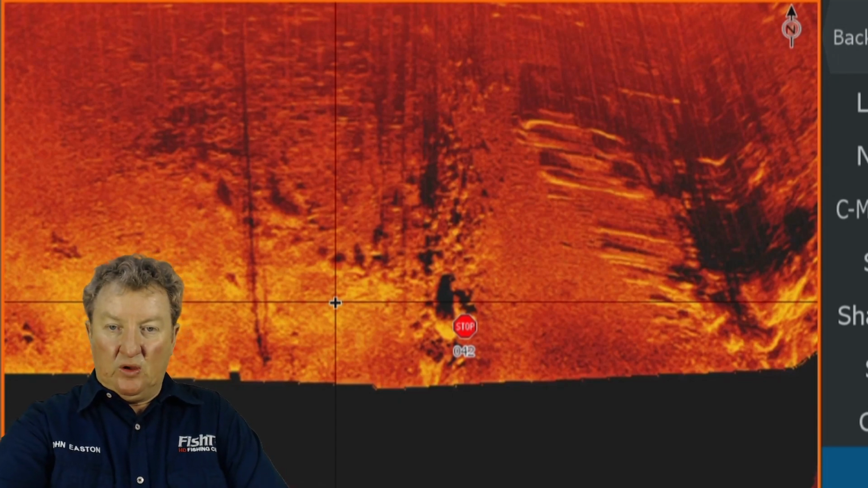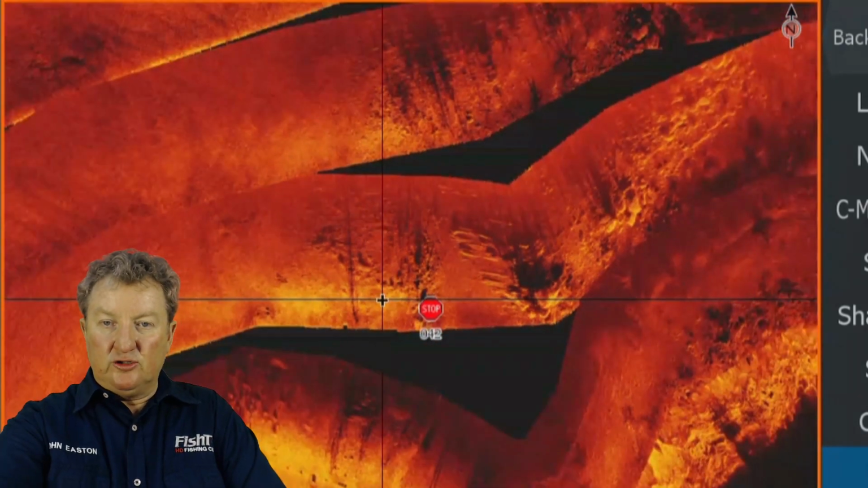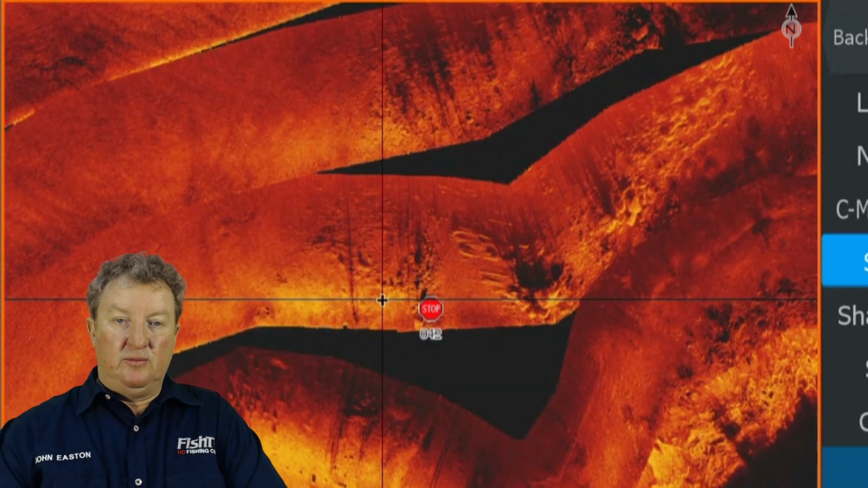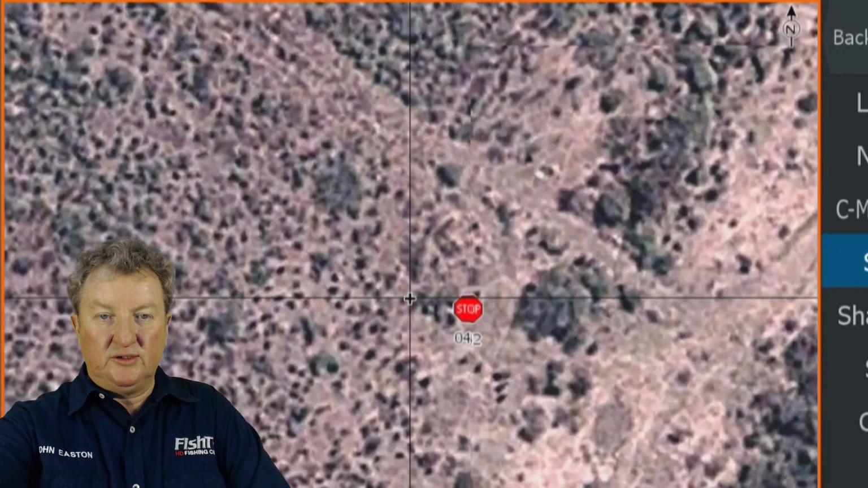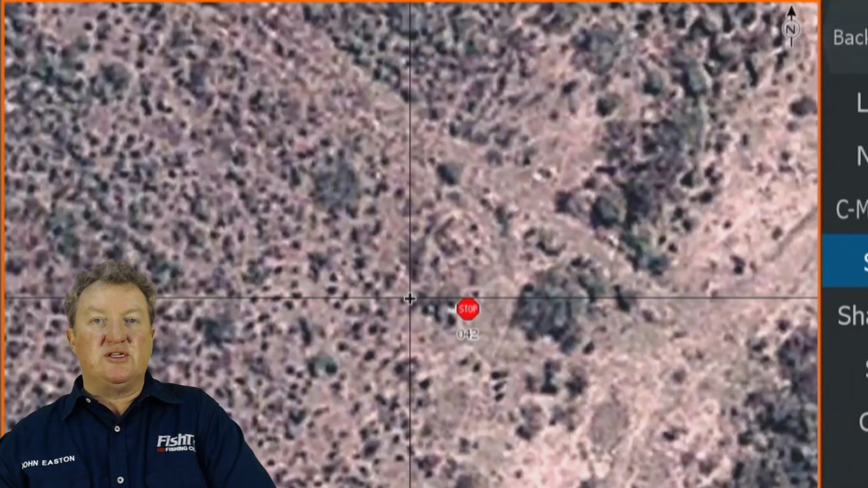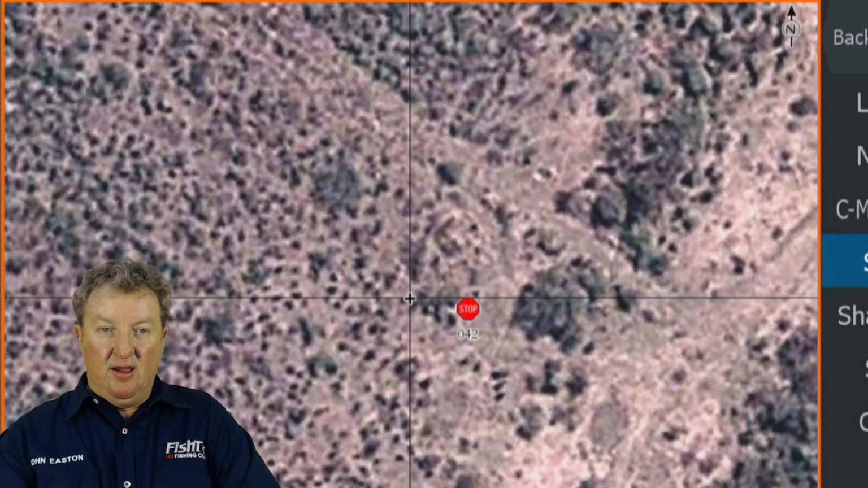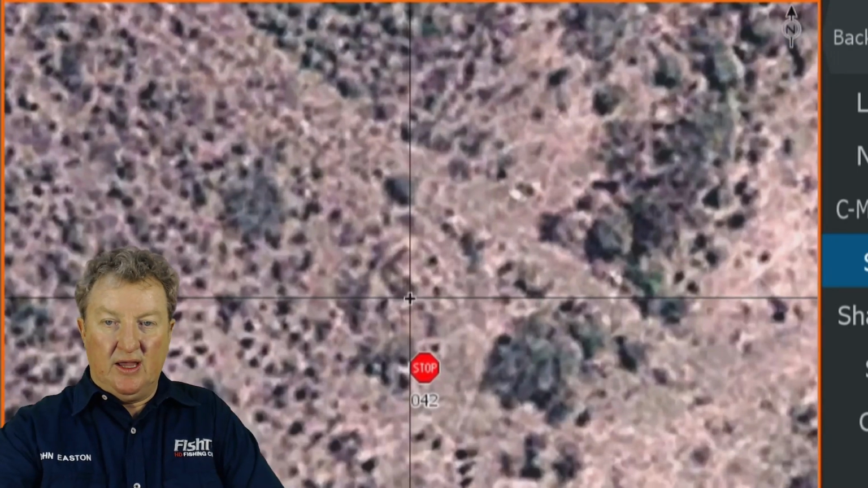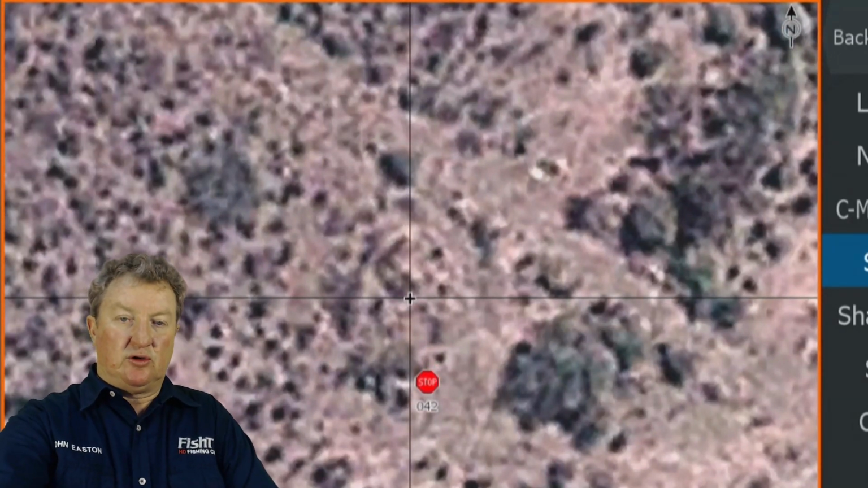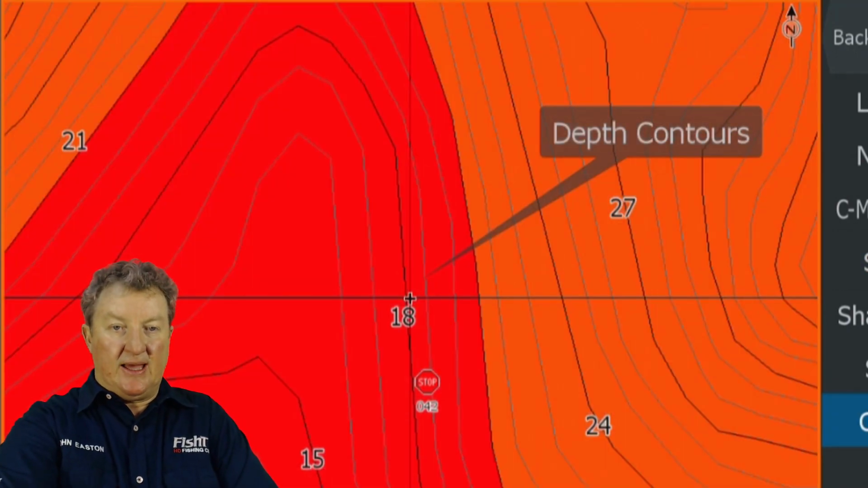Okay, what we can do is zoom out and go to the 2012 imagery before the dam was built and see what was there, what this thing was. Unfortunately the resolution of the satellite is not that great, but you can see there's definitely a hump of sorts there. Does that tie in with the contours in that section? Yes, it does. It's slightly off.